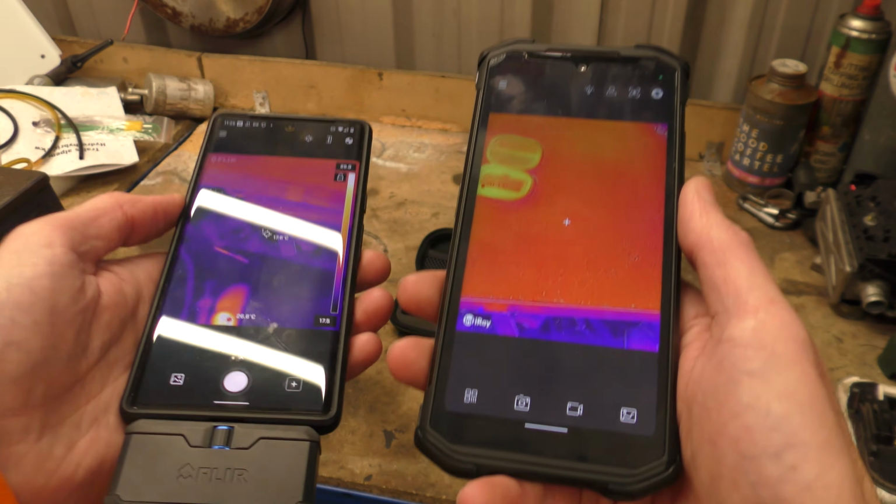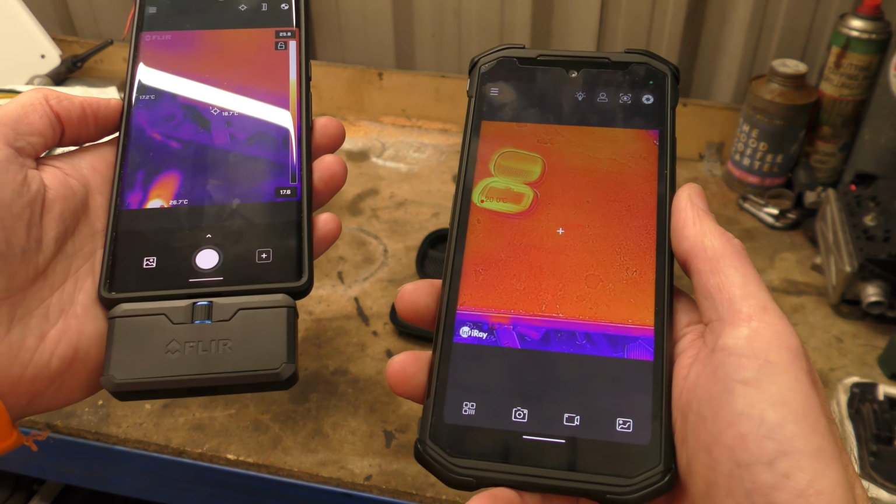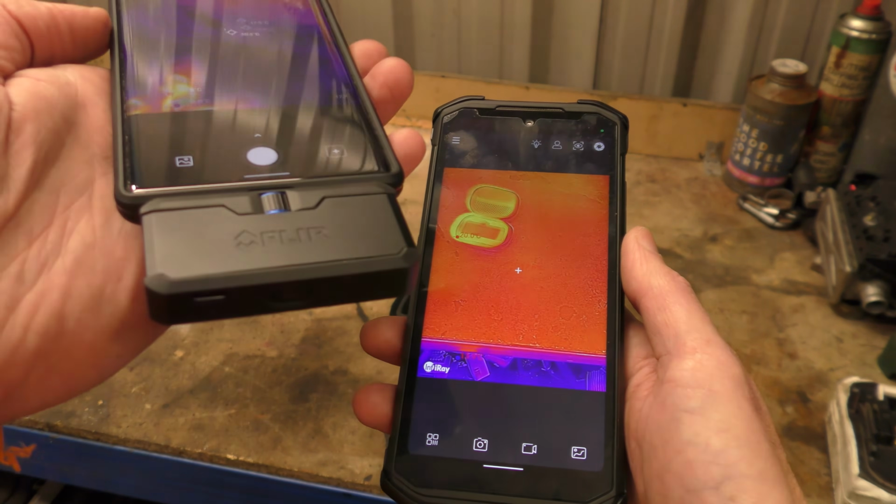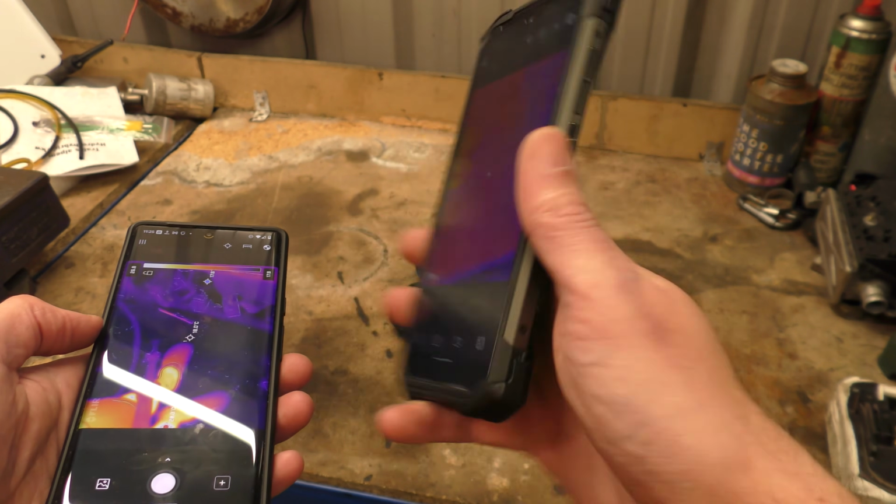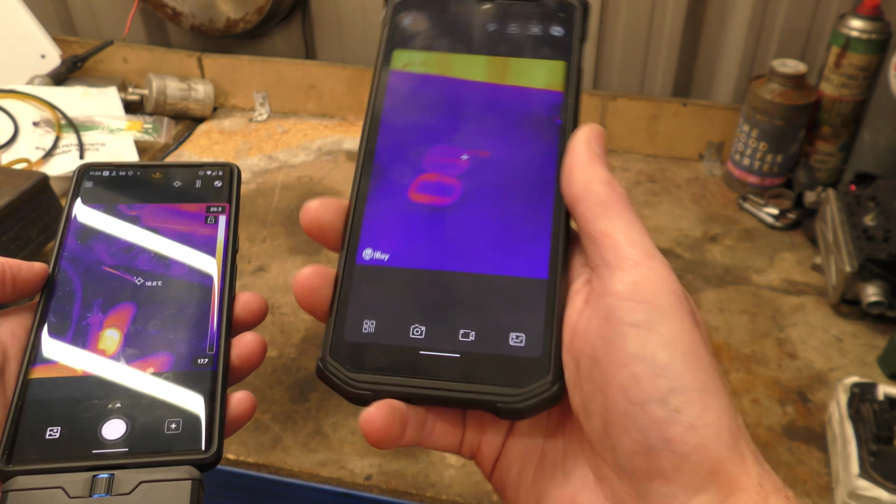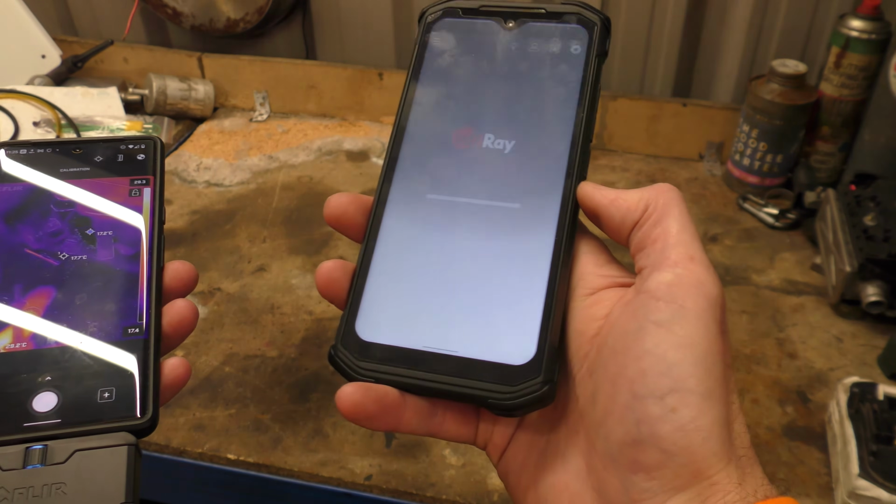Now, if the difference was between spending £400+ on a piece of thermal equipment, would I spend £400 on the FLIR or £280 on this InfiRay and the whole phone? And actually being rugged is another thing. So this phone is a rugged phone. It's waterproof, dustproof. I've closed the app for some reason.